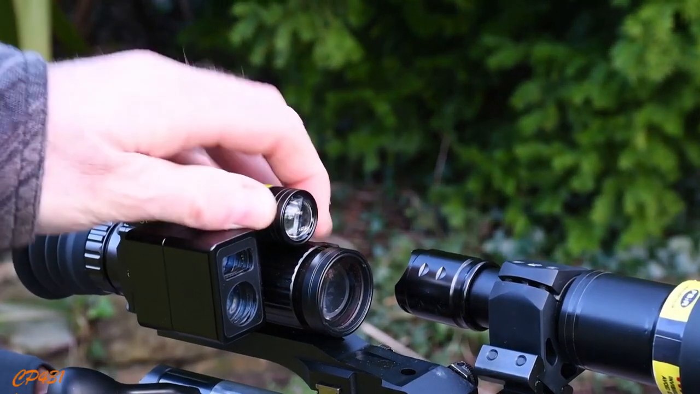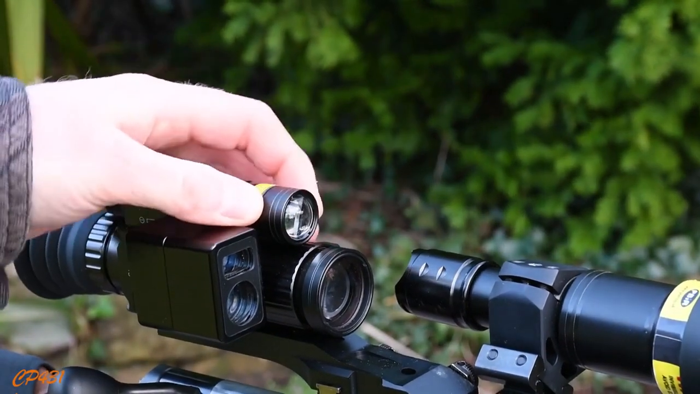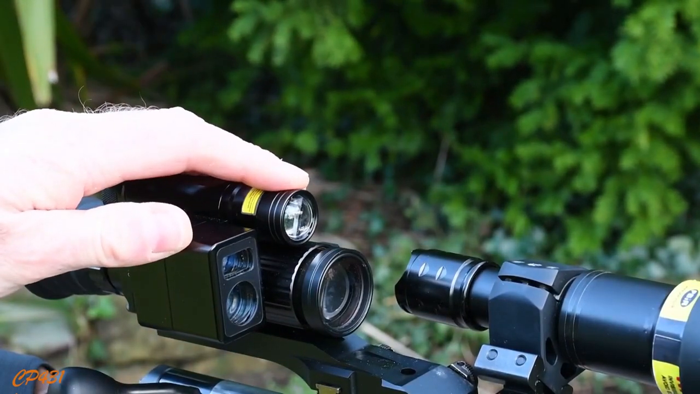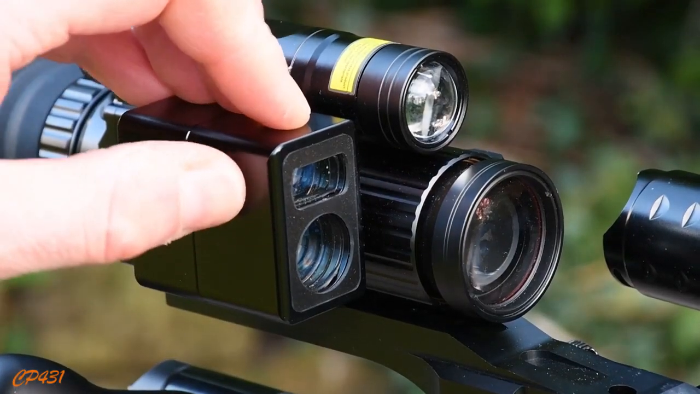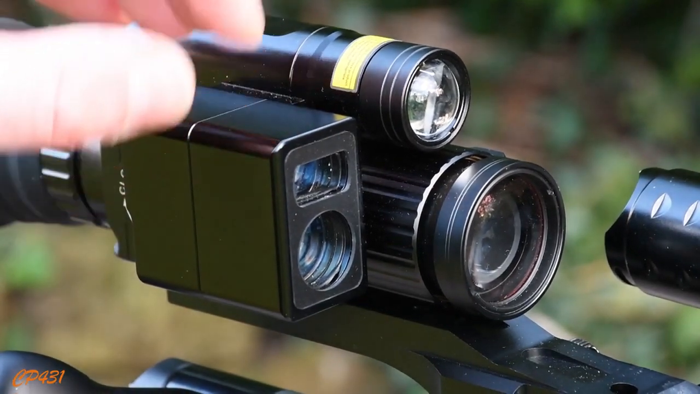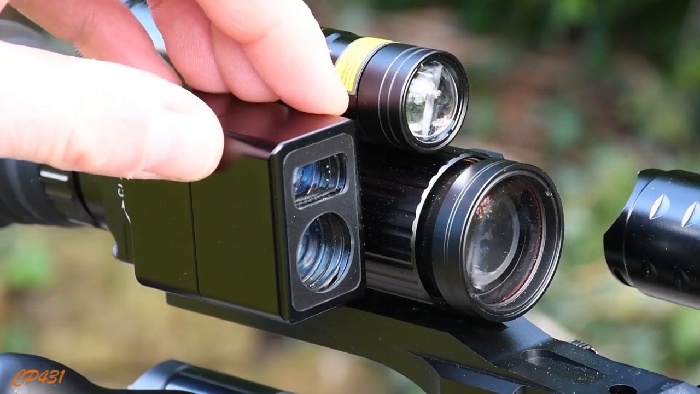The scope's got its own onboard illuminator. This is good for about 100 meters in my findings, so perhaps best used on .22 and .17 HMR. Here's the LRF unit on the side. This pings out a laser beam and you can actually see it in the picture in night vision. This comes back and gives you a return range in either yards or meters.